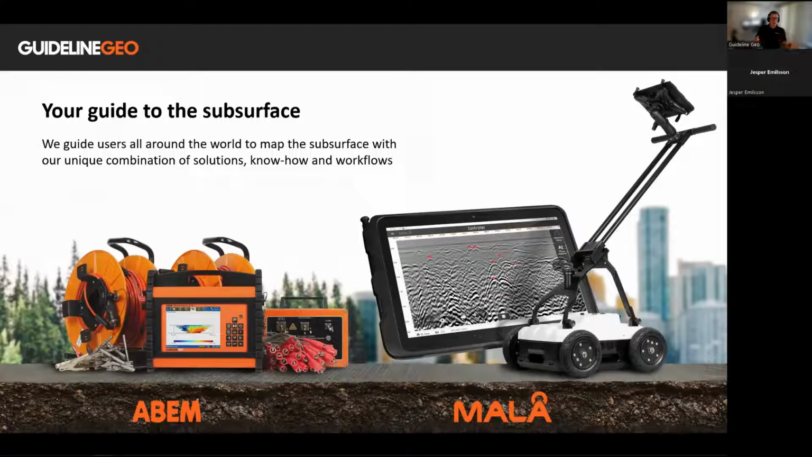I've already mentioned this, but Guideline Geo consists of two different brands, and we are dedicated to guide users all around the world to map the subsurface with our unique combination of solutions, know-how, and workflows. In the case of ABEM, we're predominantly working with resistivity, seismics, and TEM methods for geophysical prospection. And on the MALÅ side, we are mostly working with ground penetrating radar equipment.